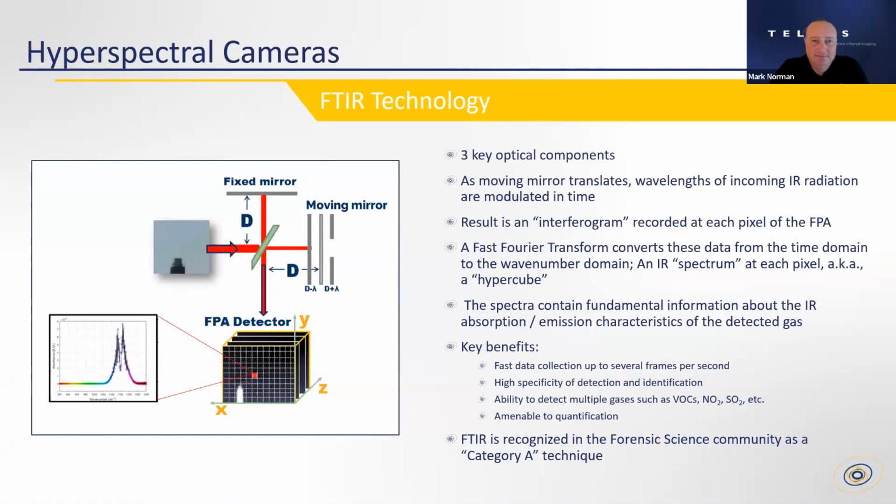All right, let's get into hyperspectral cameras. There's a lot on this slide, and I just want you to get the main message. The message here is about FTIR technology, also Fourier transform infrared.